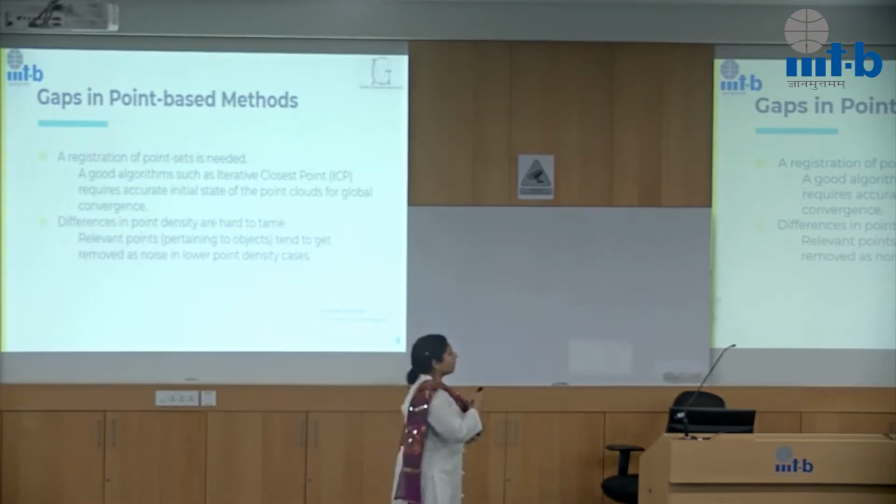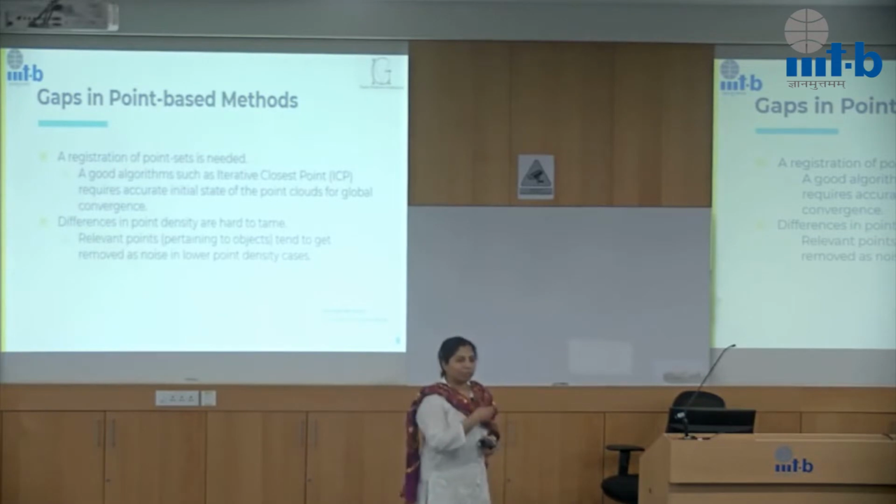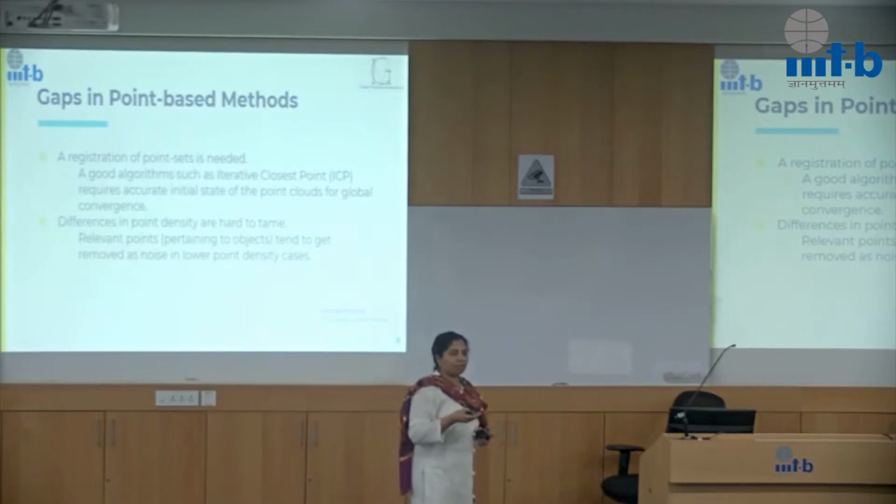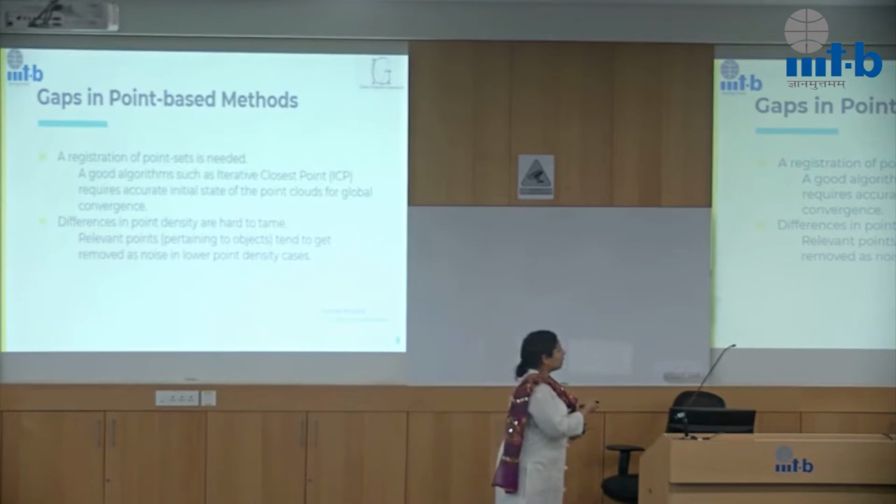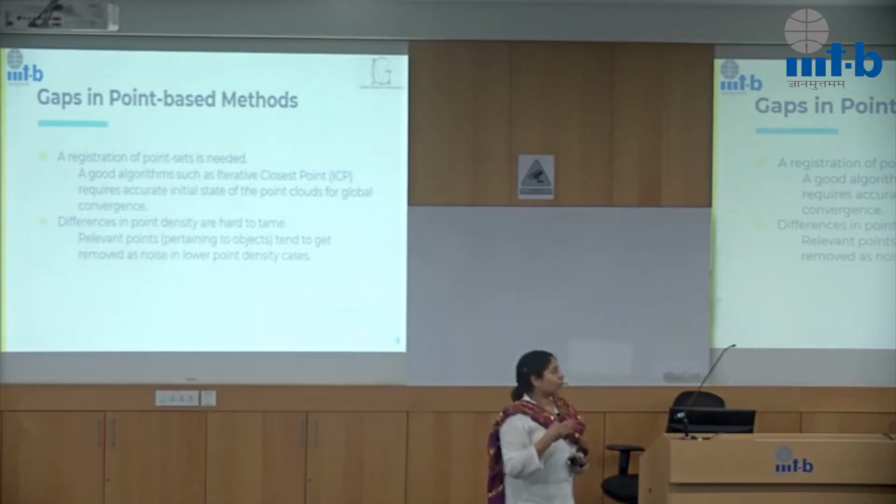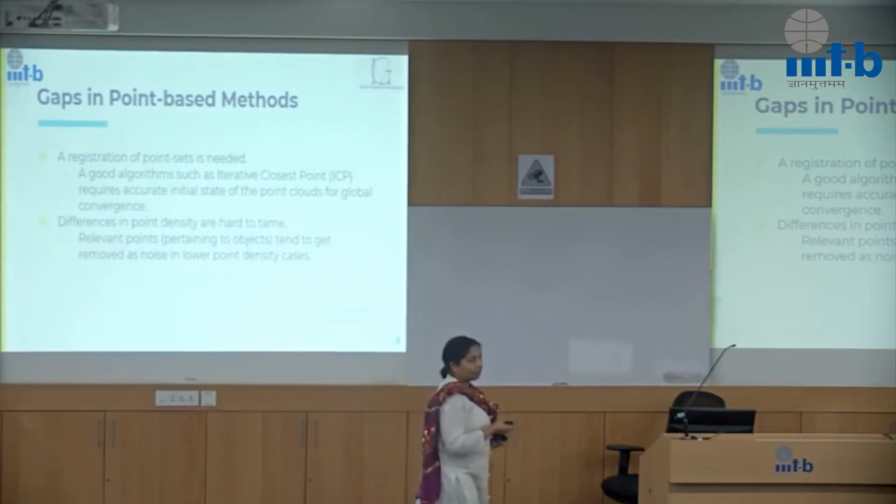So the expectation about the quality of the point clouds is already predetermined or preset in these kinds of methods, which is usually not guaranteed most times. The other thing that they found is the differences in point density made it hard to figure out changes. Suppose you have a few points indicating a single tree, most times it would get removed as noise, right? Which is not desired.